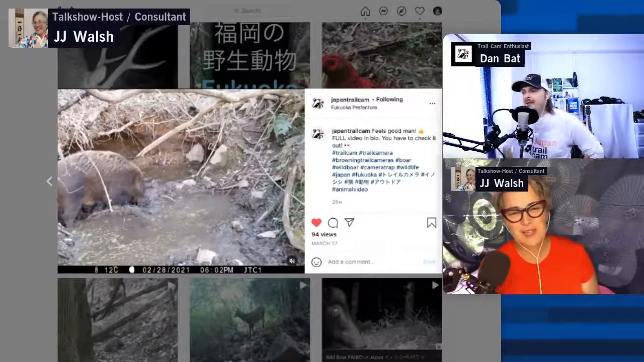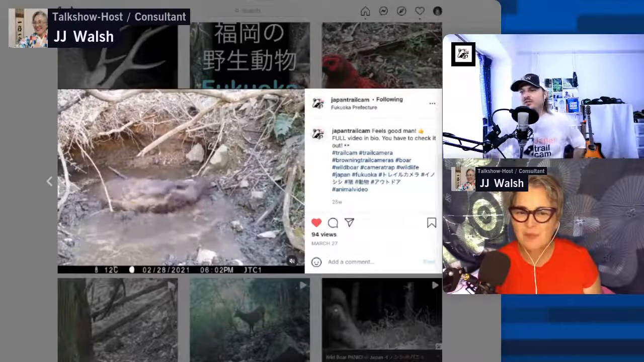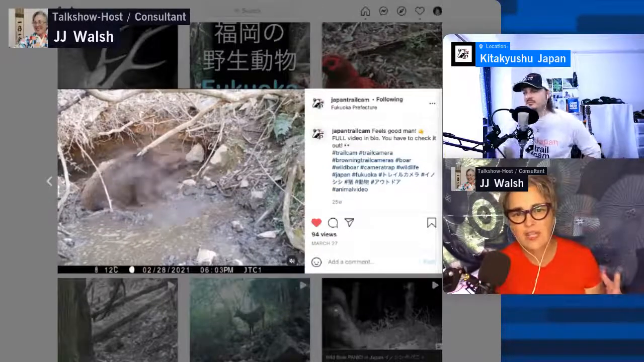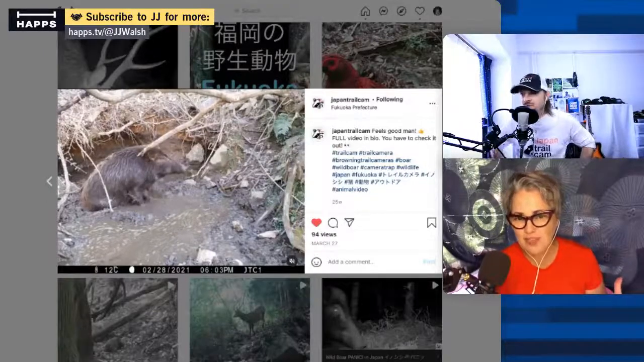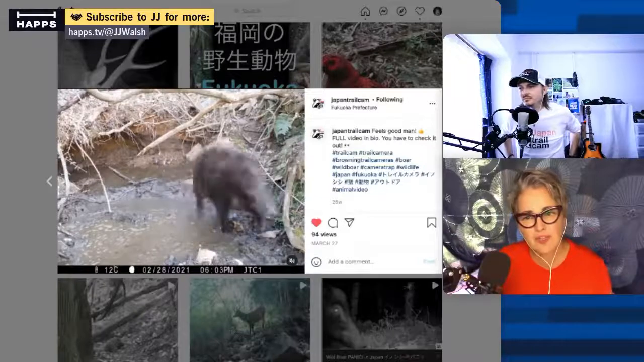I love this one as well. It shows how much character and personality the boars have. And I definitely think what you guys are doing, capturing them in their natural habitat when there's no people around, is such a magical way to capture them. So I'm so glad that we got to talk to you today and promote some of the great work that you guys are doing.